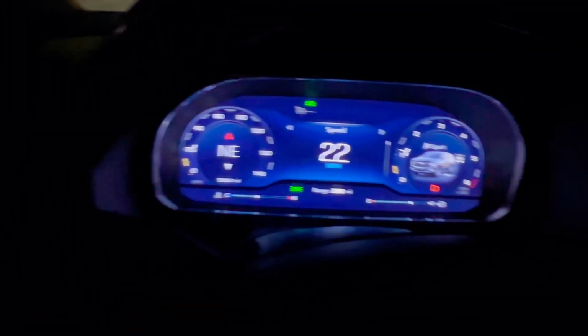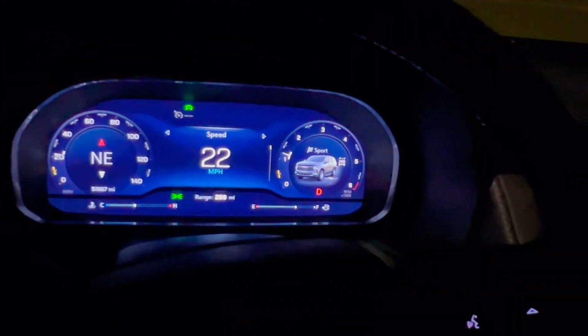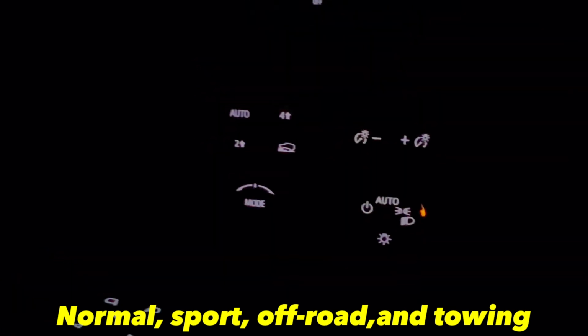Got the power, and then I got it in sport right now. It is in 2-wheel drive. It does have a 4-high. And I believe, what other modes do I have down here? I can see these are the modes that you can switch.